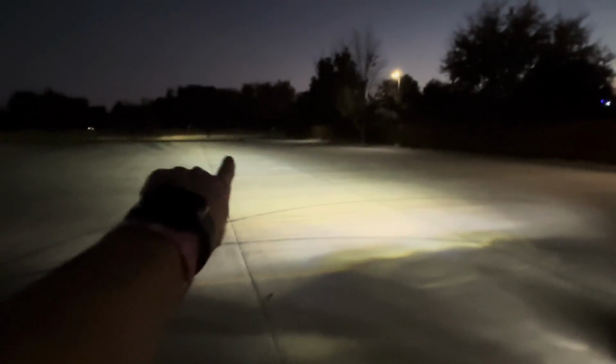Just check out how much light on the regular beams is protruding across this parking lot. Probably like 200 feet, I would imagine. Let me flash the high beams real quick.